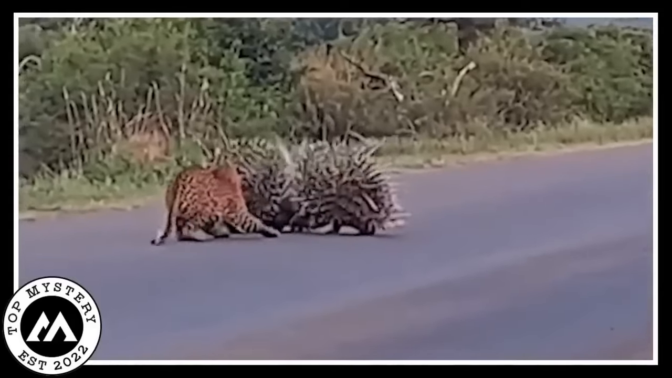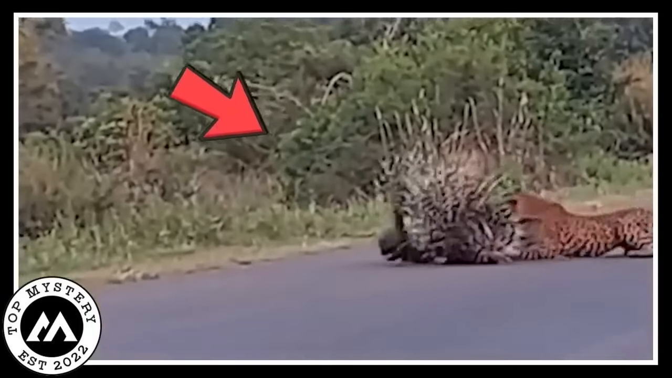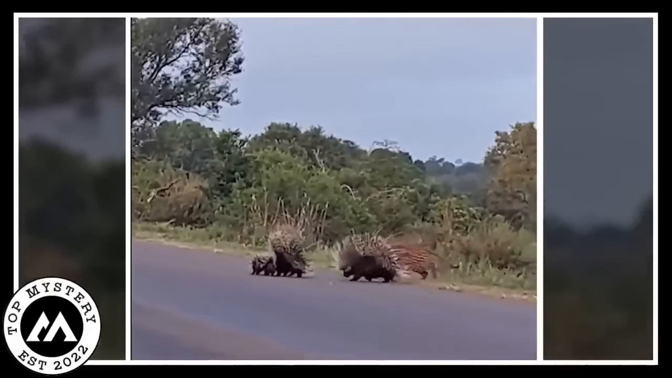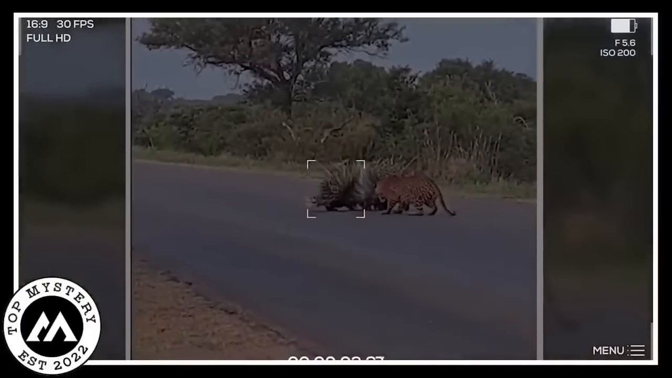Hold on, Mama and Papa Hedgehog were heroes for their little ones. They went into protection mode fast. Mama Hedgehog stood tall, her pointy quills like a tough wall. Papa Hedgehog, brave and strong, stood right beside her, ready to guard their precious babies. A person with a special eye, a camera, caught this amazing fight on video.